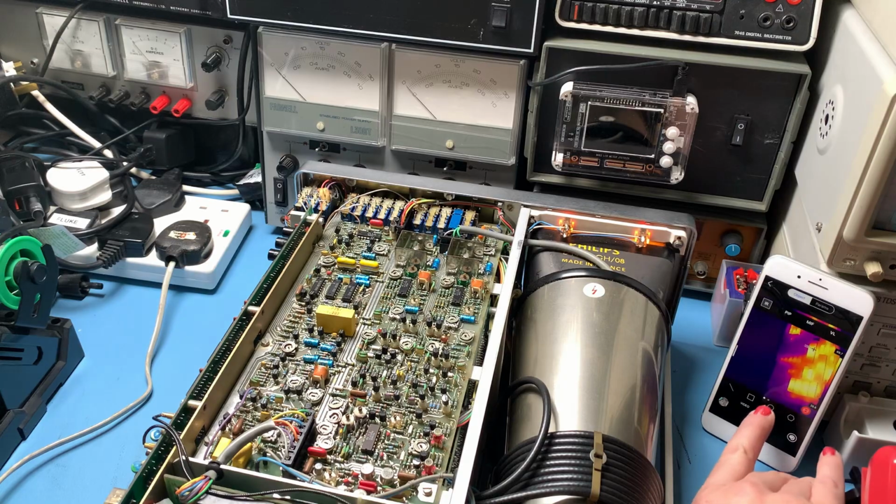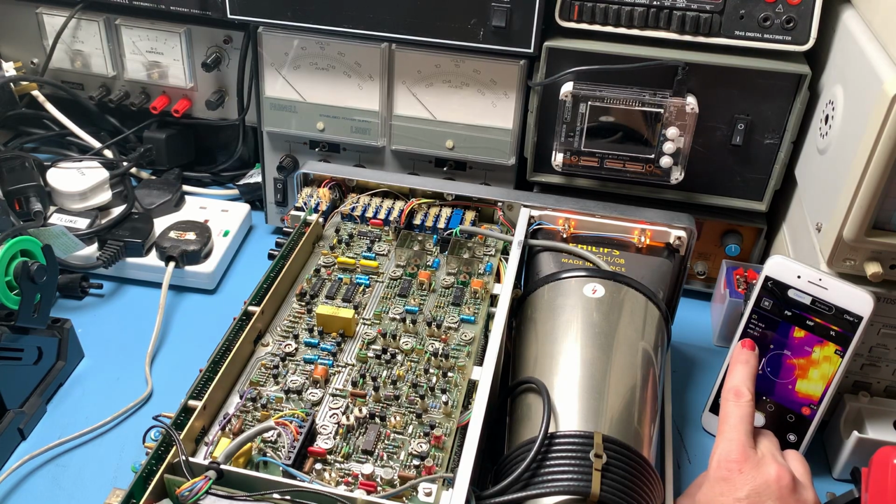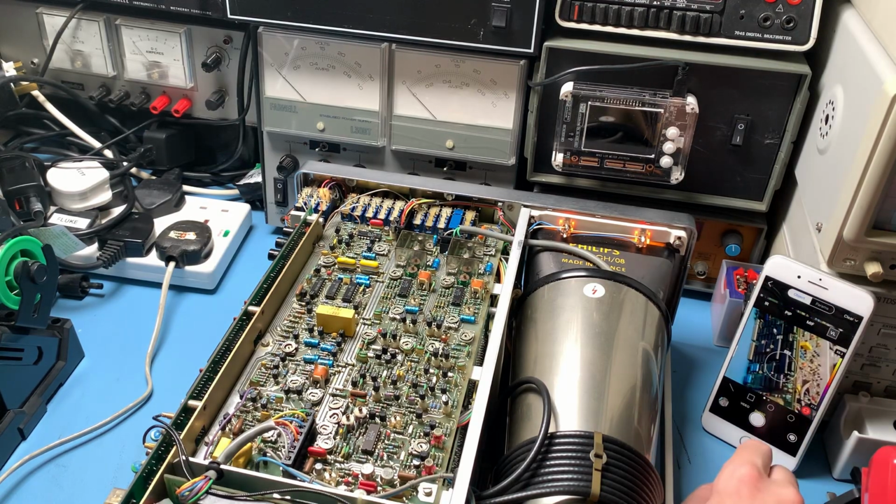There are other things you can do as well. If you highlight an area here, it'll give you max and min temperatures. There's lots you can do. I haven't even really scraped the surface on this yet. There's loads you can do to analyze the temperatures on here. You can go visible light.